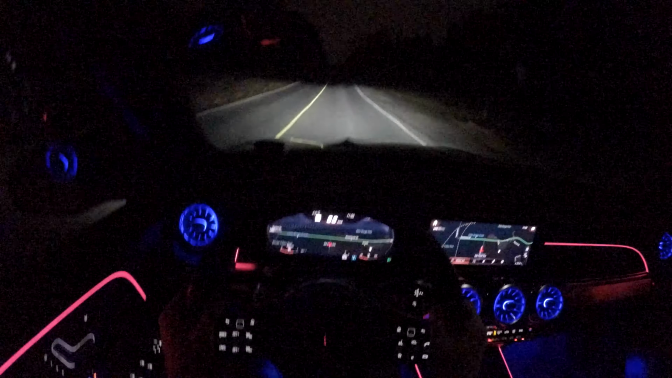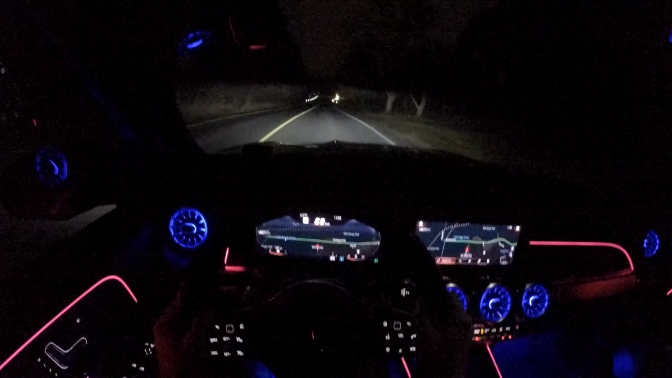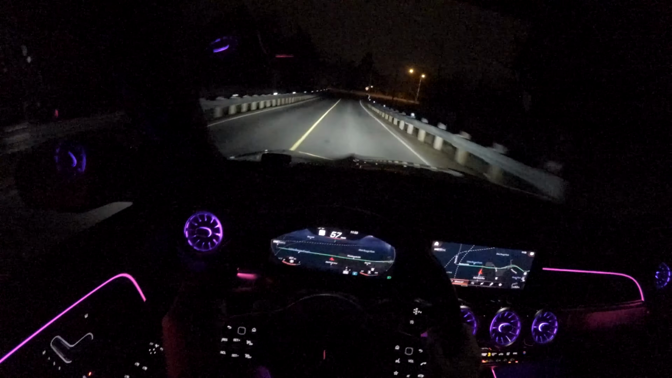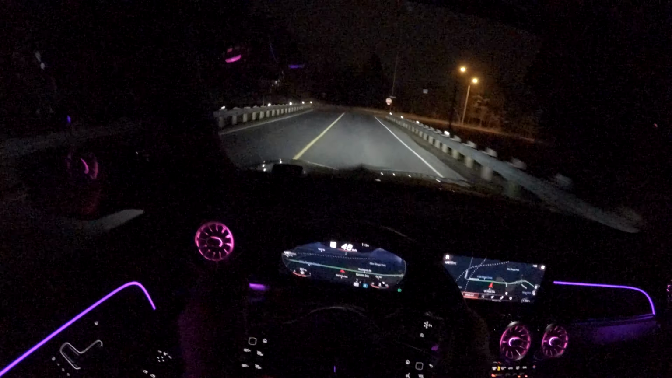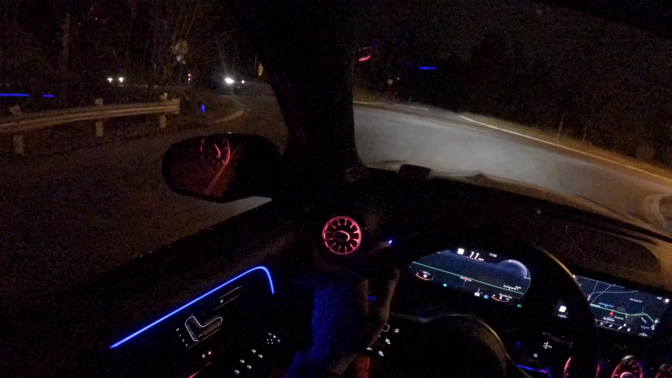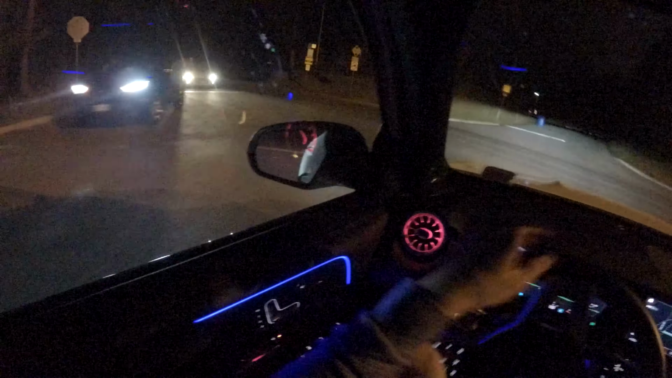We also have two different POV drives. We have the highway POV and the city POV drive. So if you don't want to just watch the review for all the details, you can get some more details by looking at the other POV drives, where we test different kinds of scenarios.